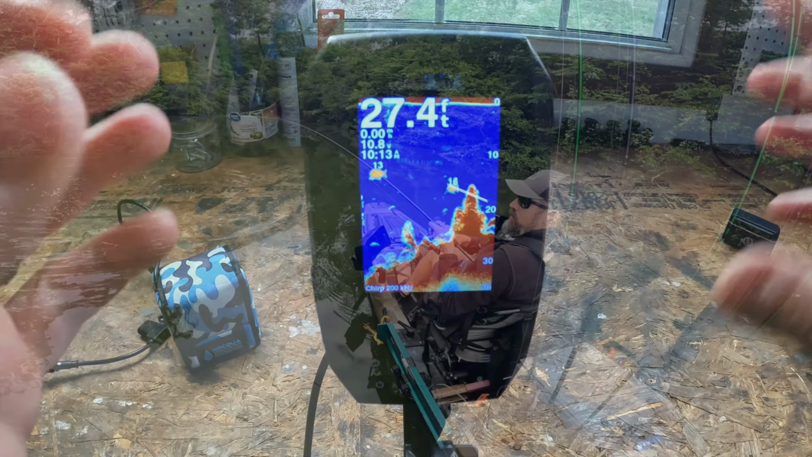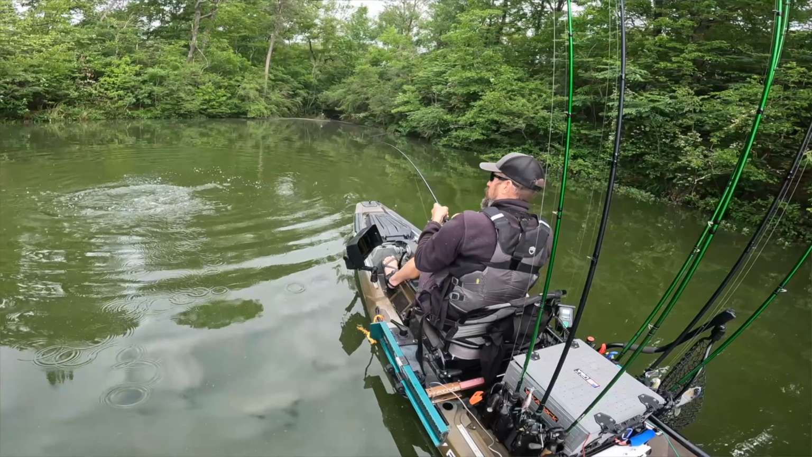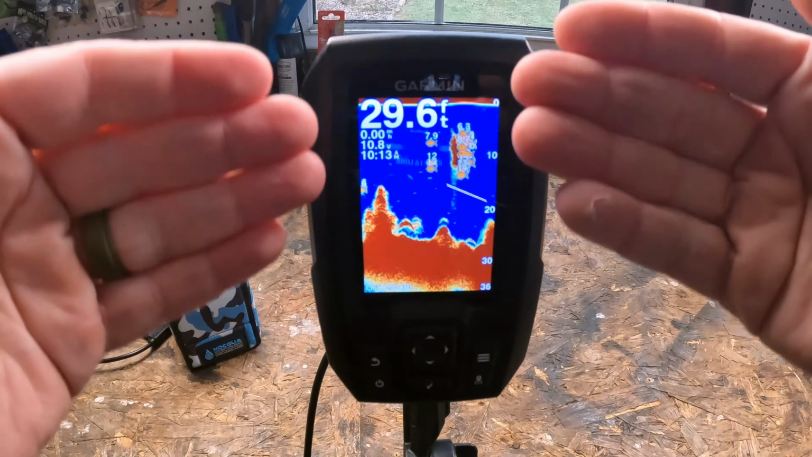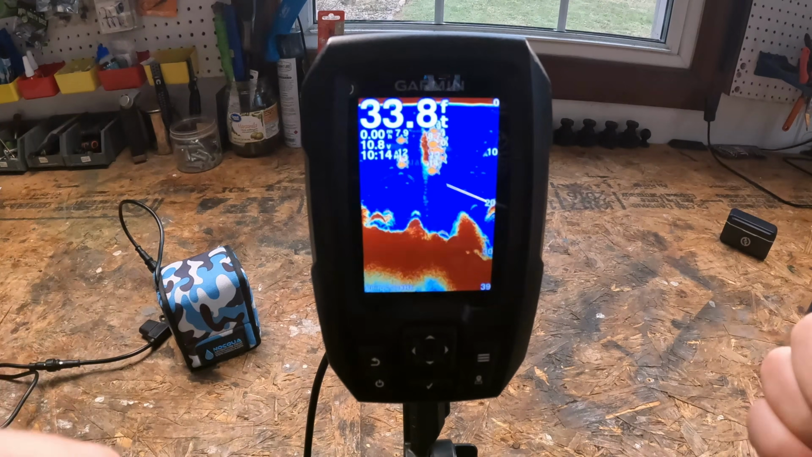So the question is, when would you use each mode? So think of Fish ID icons like training wheels, right? They're really great for helping you learn what fish tend to look like. You can understand depth, right, at a glance. You can see how marks relate to structure and cover below the water.